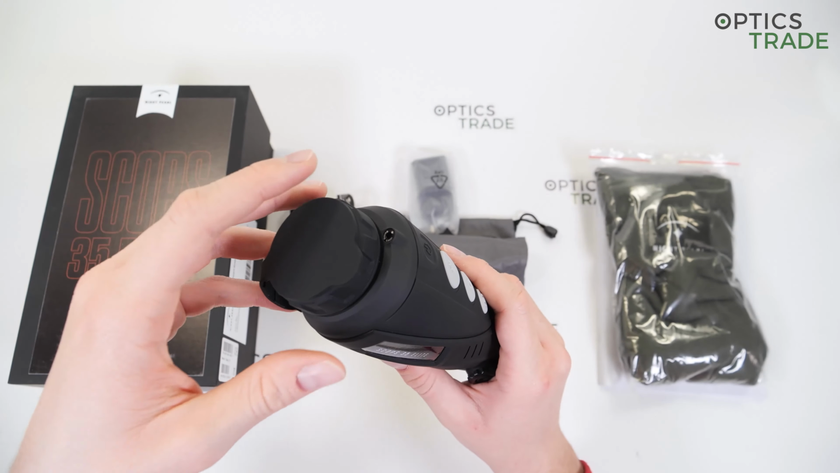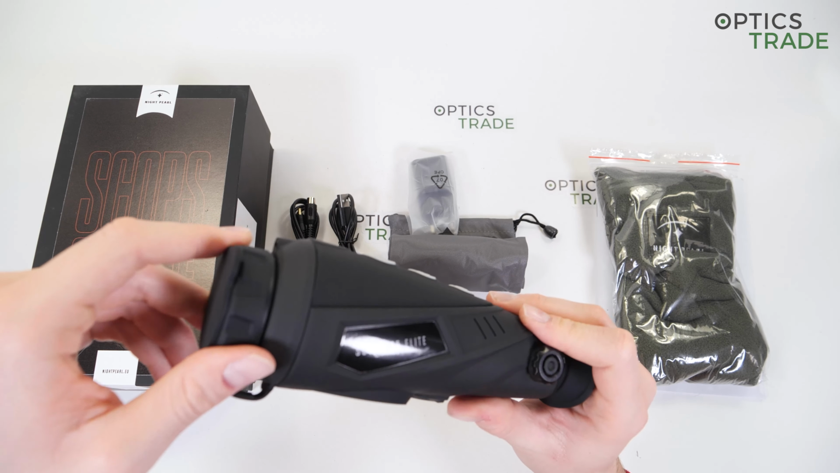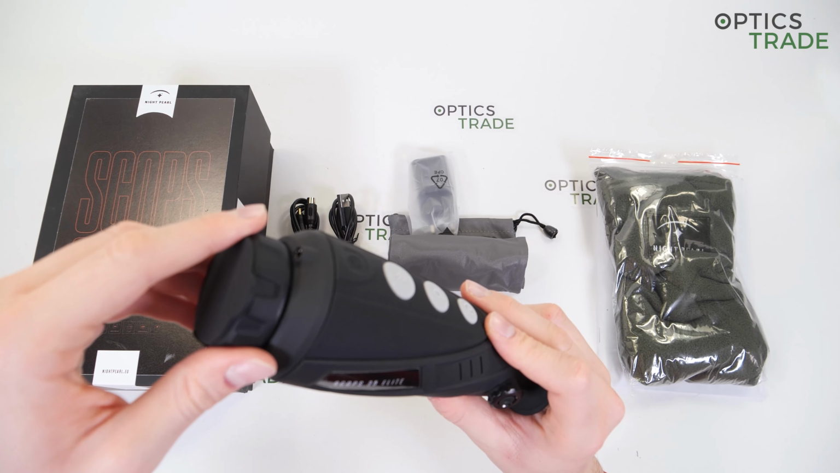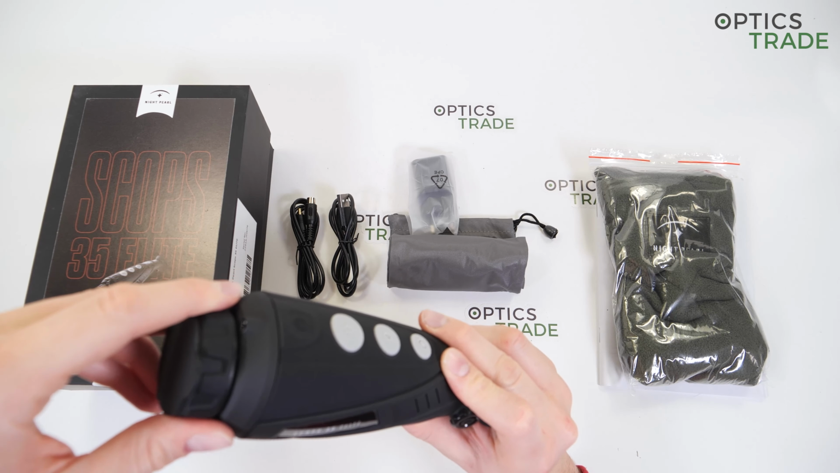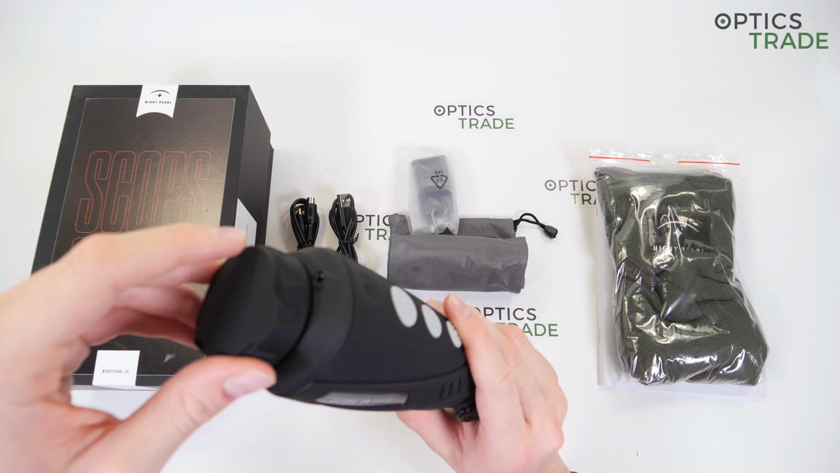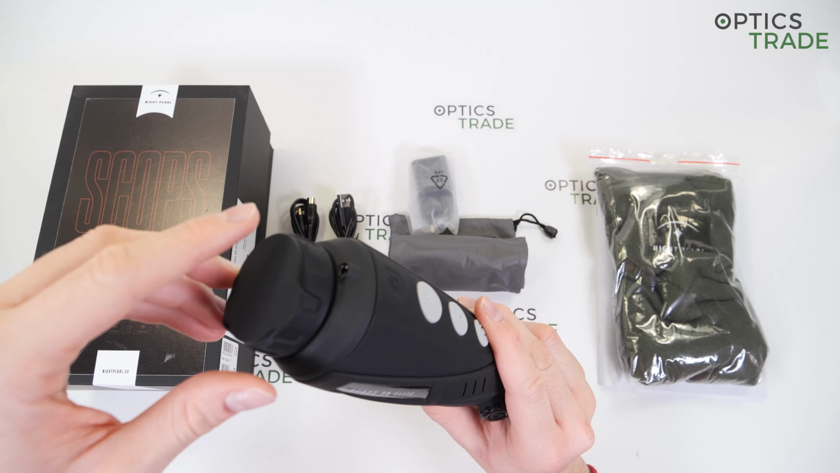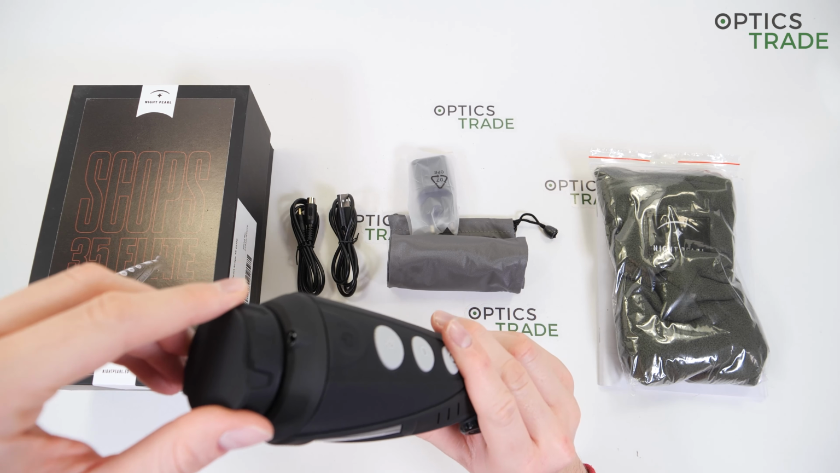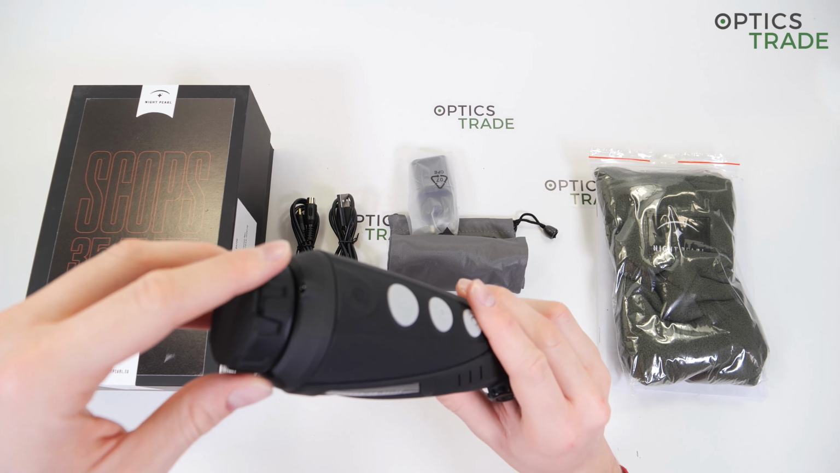Nightpearl is also developing their own app for their models. It hasn't yet been released. Presumably it will be out in January 2021, just like the image improver. Definitely everything will be even smoother with their own app. With the XI Pro, however, you can already stream the image from the device to the phone, you can download and view photos, you can adjust settings and many other things.